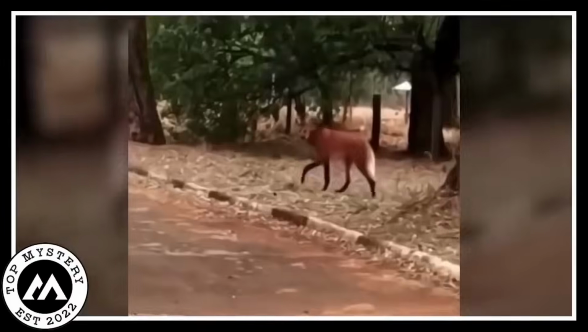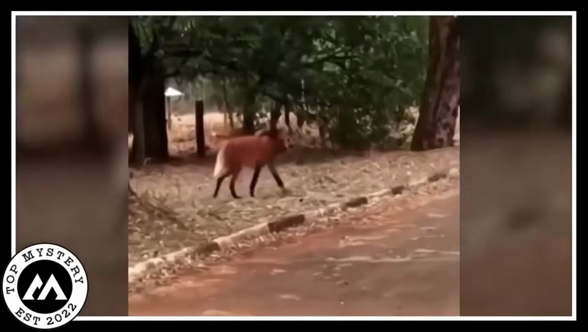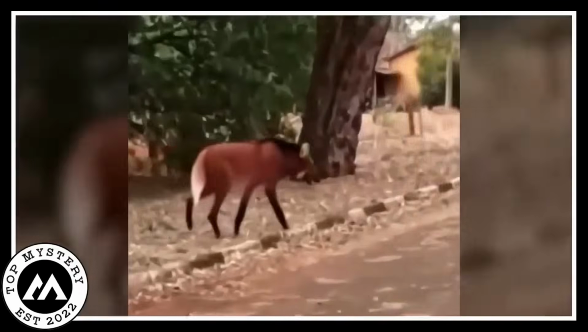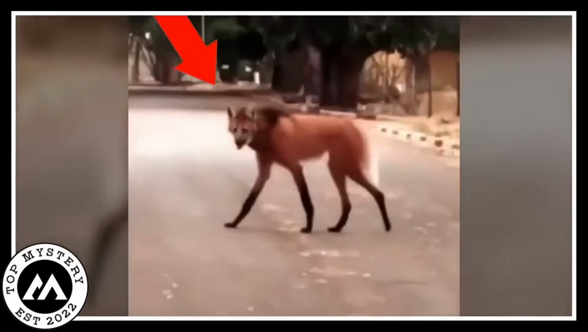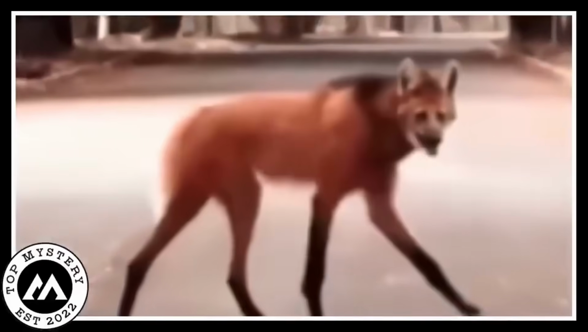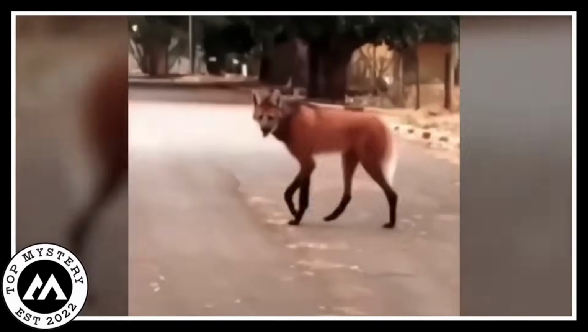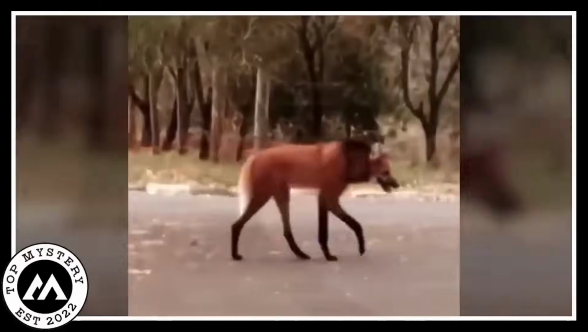Maned wolf. Imagine this bizarre scene caught on camera. A creature that's neither deer, fox, nor wolf, but something straight out of a mystery novel. Picture a long-legged fox with a twist. It's more maned wolf than anything else. The video showcases this strange critter challenging our usual expectations of wildlife.